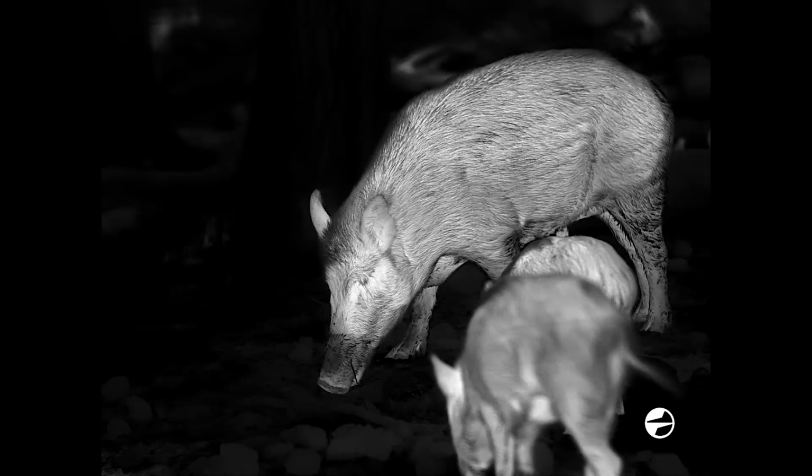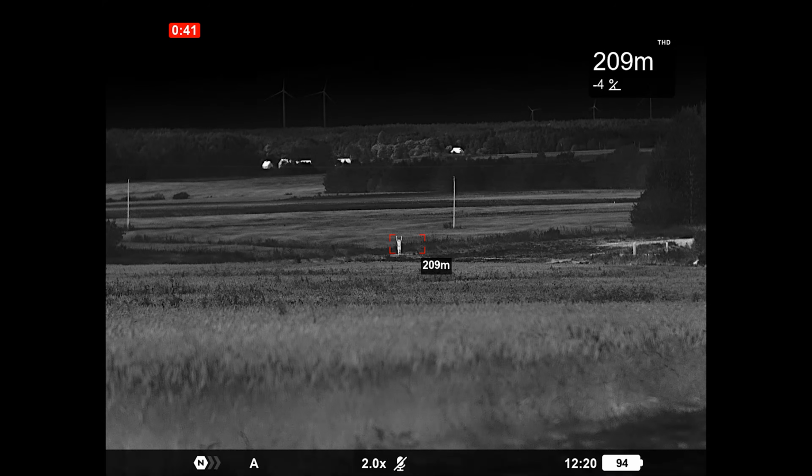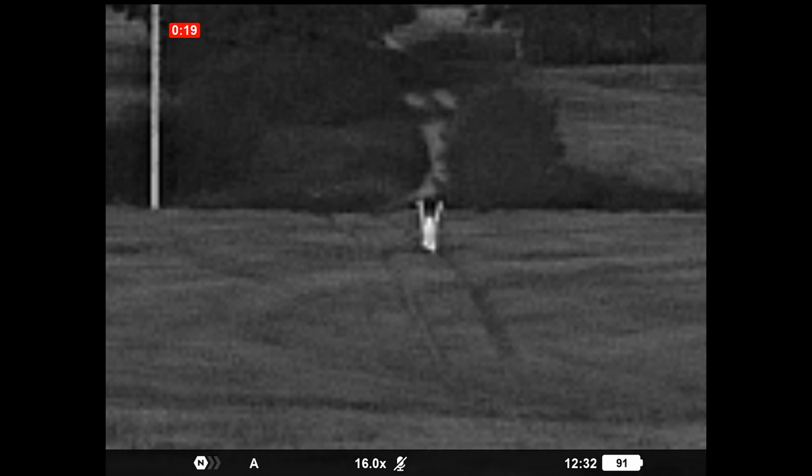It also feeds a 1080p display, so the picture you're looking at is sharper than the older Telos screens. Field of view is 17.5 degrees, which is wide for its class. A wider field means you clear more ground per sweep and is easier to pick up and follow movement. On magnification, the base mag is 2x, and with digital zoom that takes you up to 16. With a zoom boost feature, that stretches it even further.